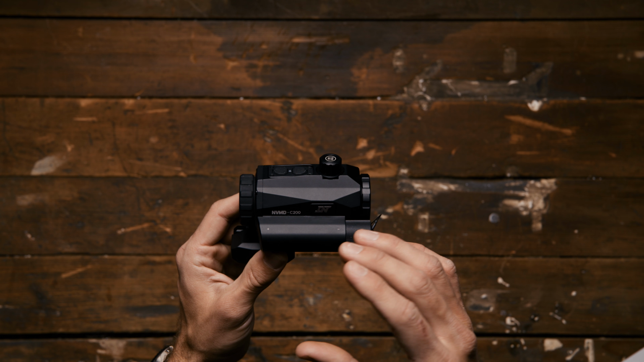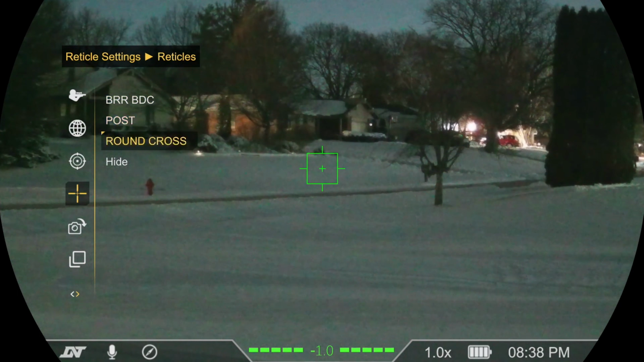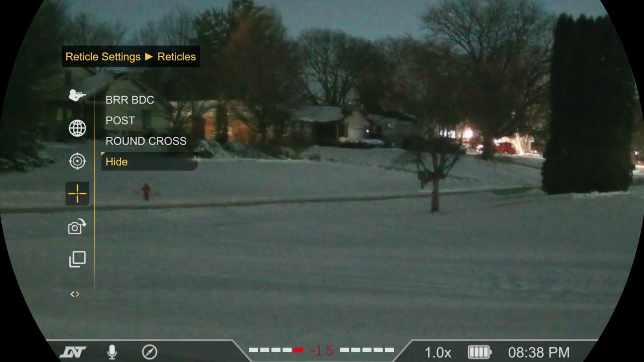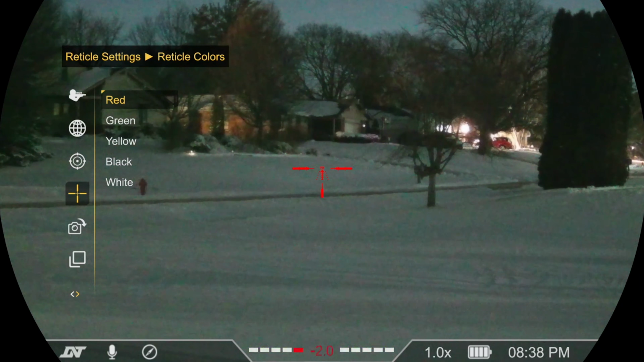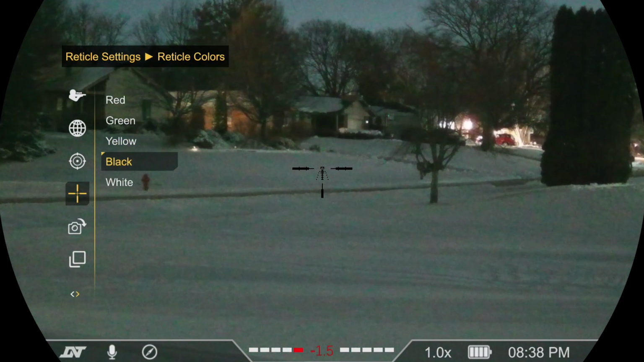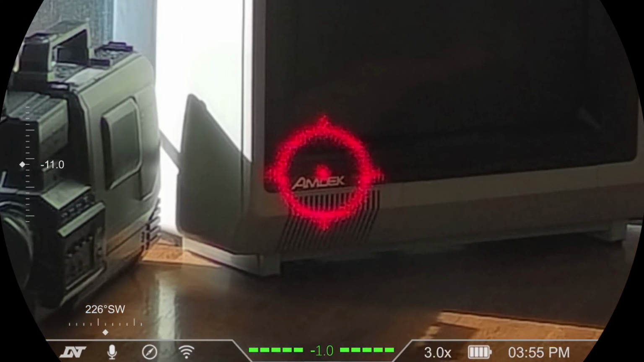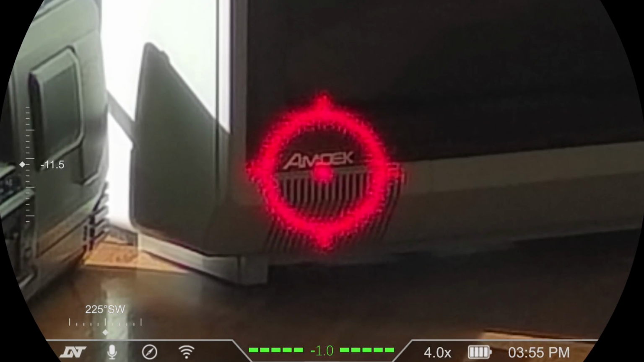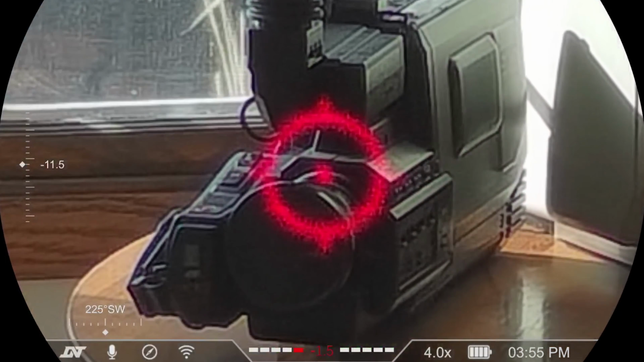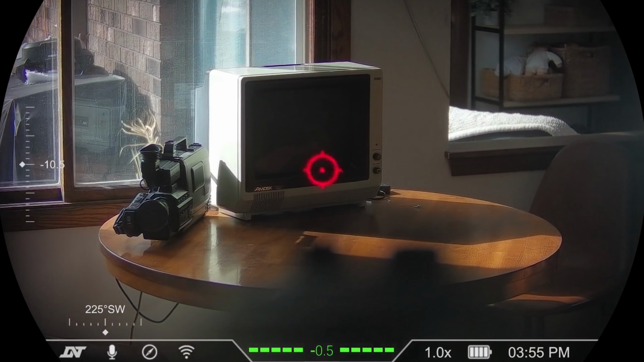So you have scope mode. You have a reticle that's on there, and you can change the reticle to different types of reticles, whatever you want. It has different colors. You can pick the colors that you want for the scope mode. In magnifier mode, you have the ability to get rid of the reticle, and then it functions as a magnifier. So a similar idea to a G33 magnifier.